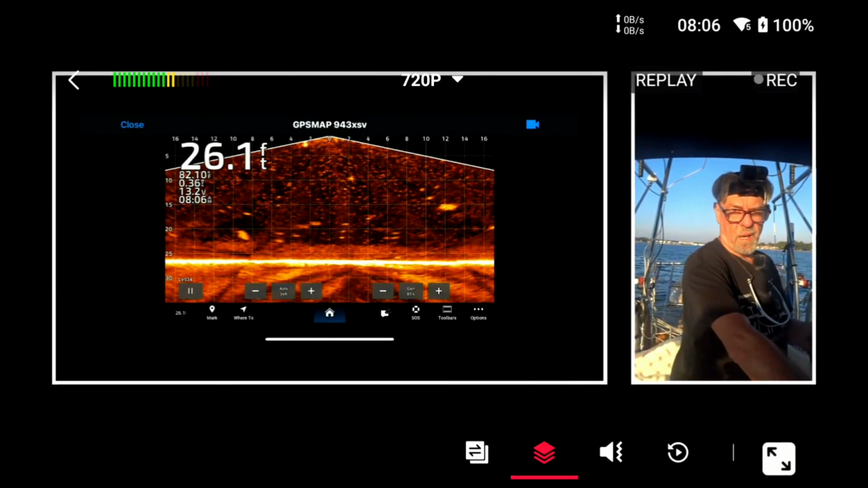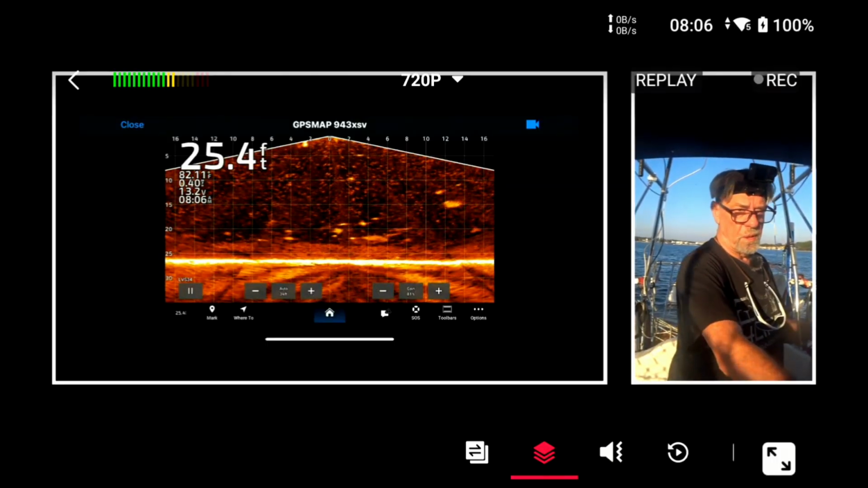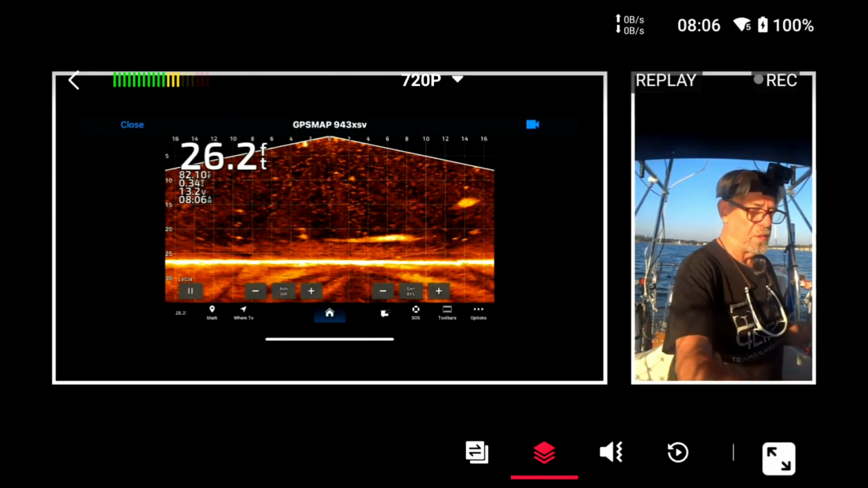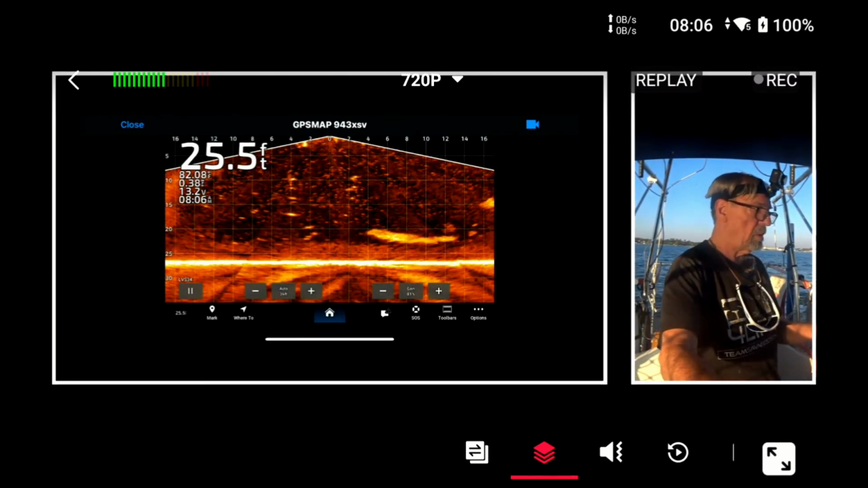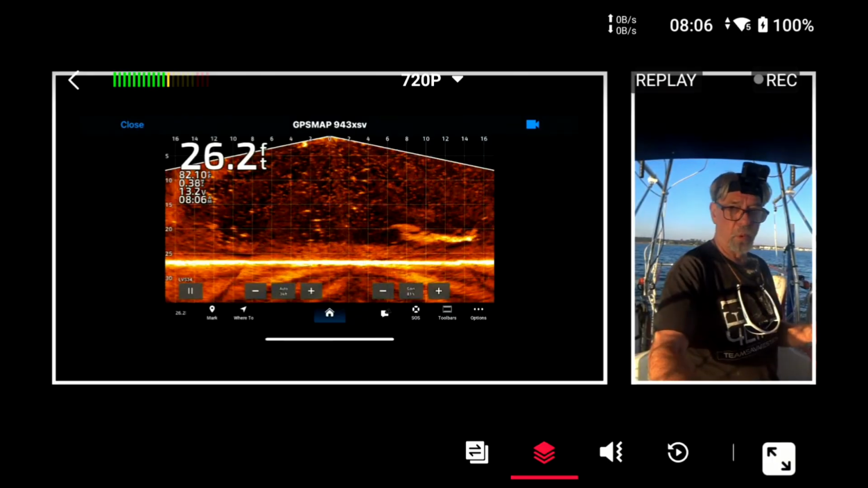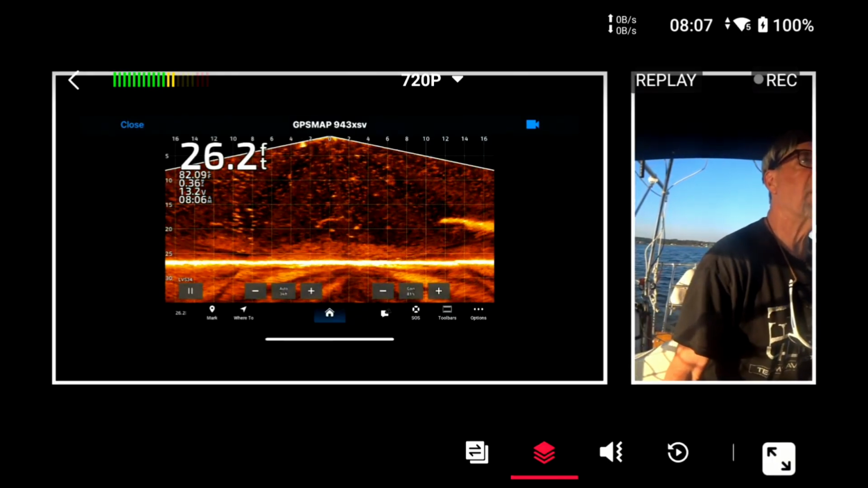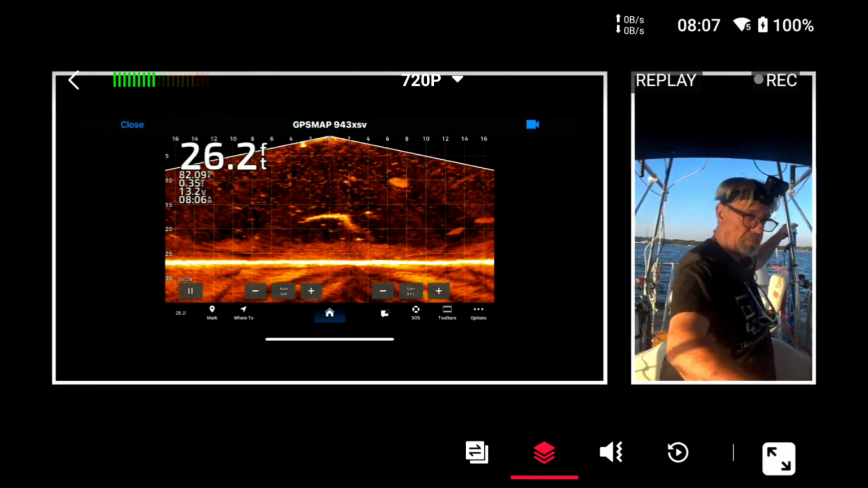The wind is hitting my bow and blowing me. I don't have enough speed with this little trolling motor to, well, it's kind of a big trolling motor, but I don't have enough speed to counter the weight or the wind. So I'm going to turn this thing more into the wind here, and then I'm going to straighten this out again. There.